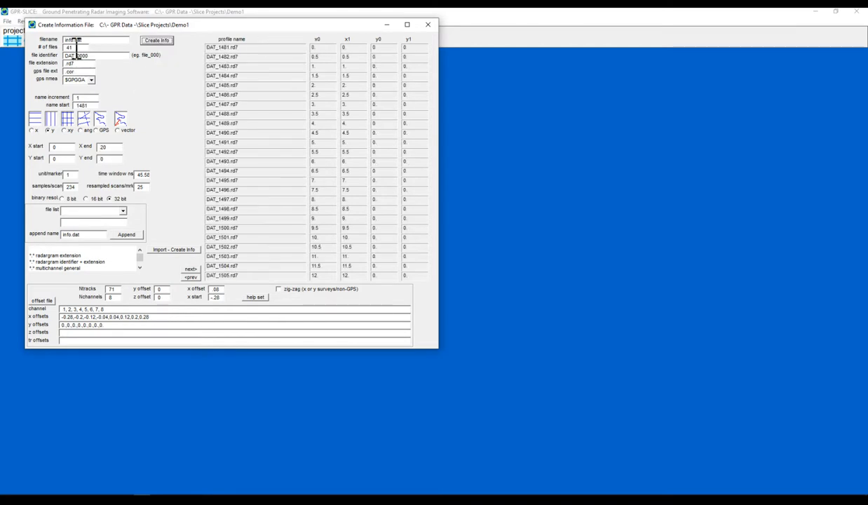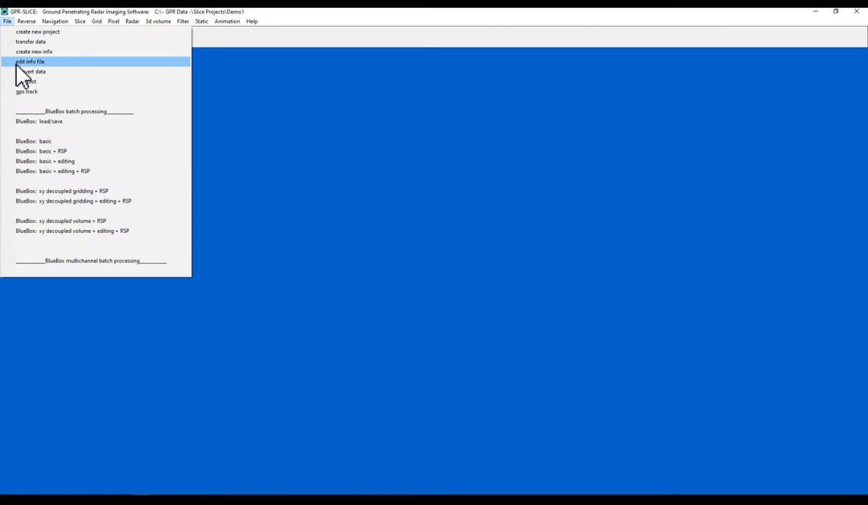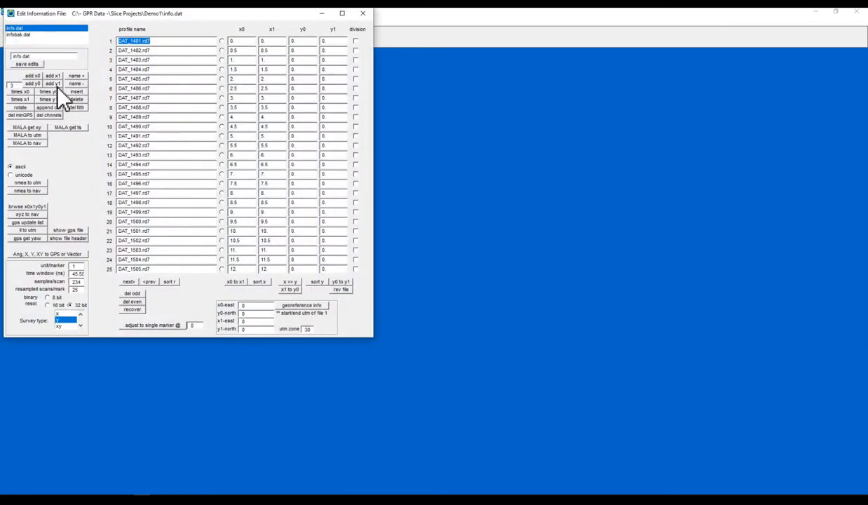Because there are 41 files and I've told it starts and ends at 20, it's evenly spaced them all every half meter. And you can see that I've got 0 in the Y columns at the moment. So close that down. File, edit information now, next one down the list.